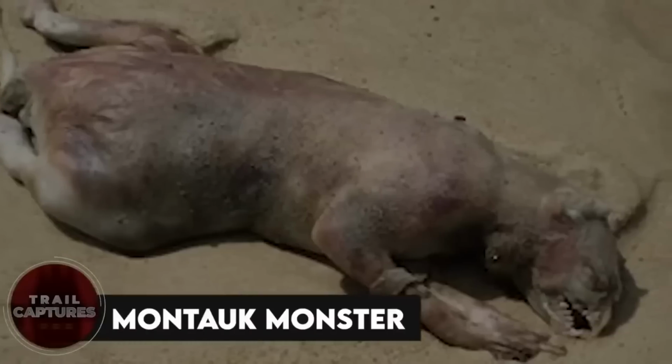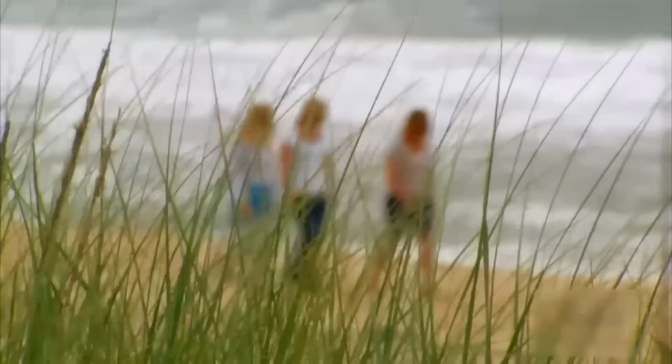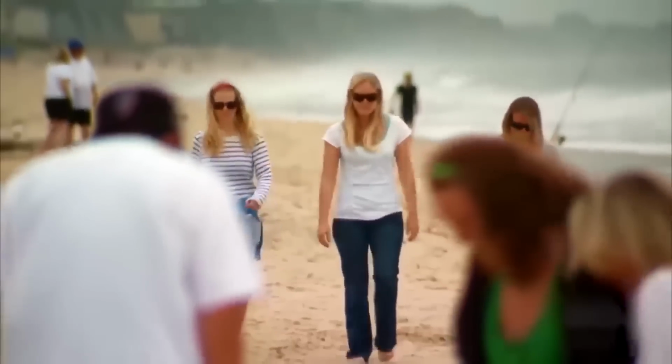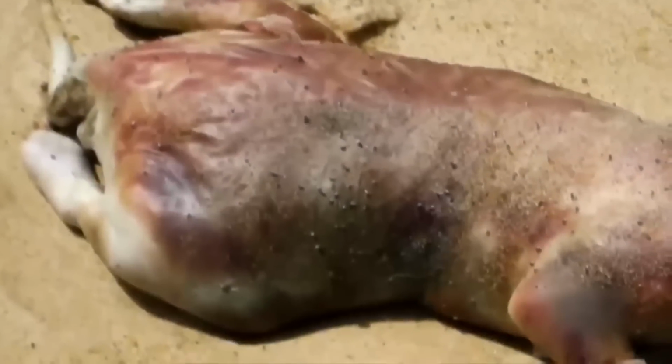Montauk Monster. In July 2008 in New York, two friends were out to take a walk along the shore, not knowing what was about to come next. Lying a few feet away was a dead creature that no one had ever seen before.